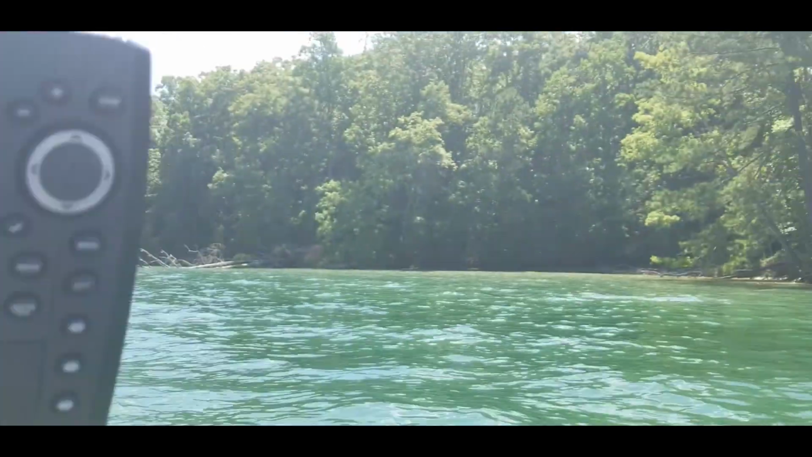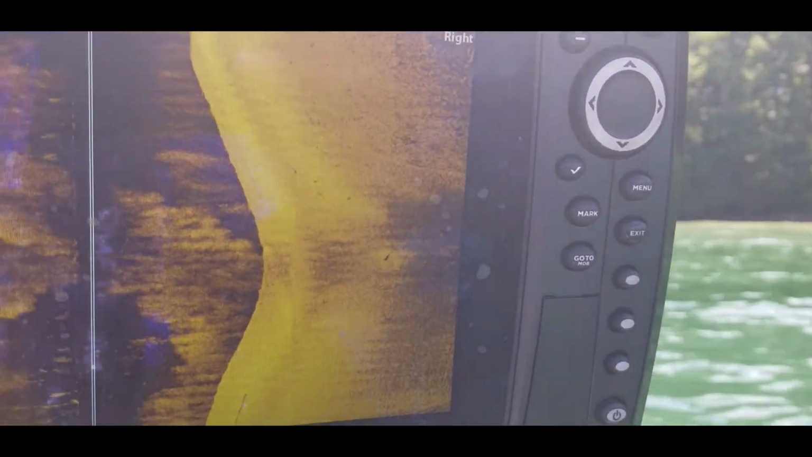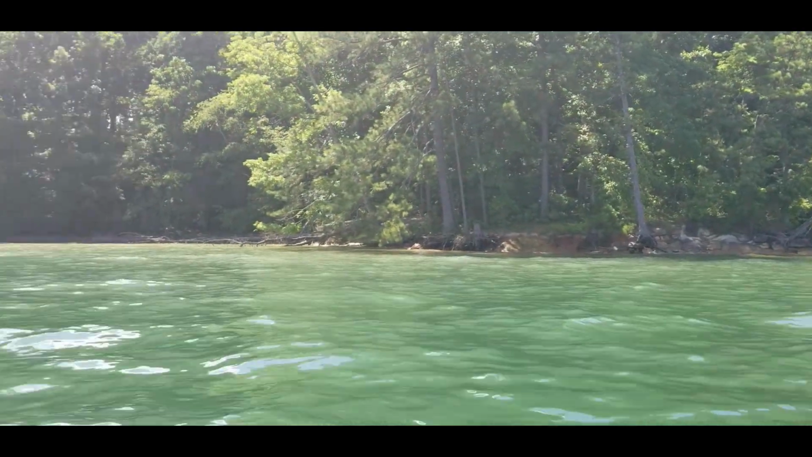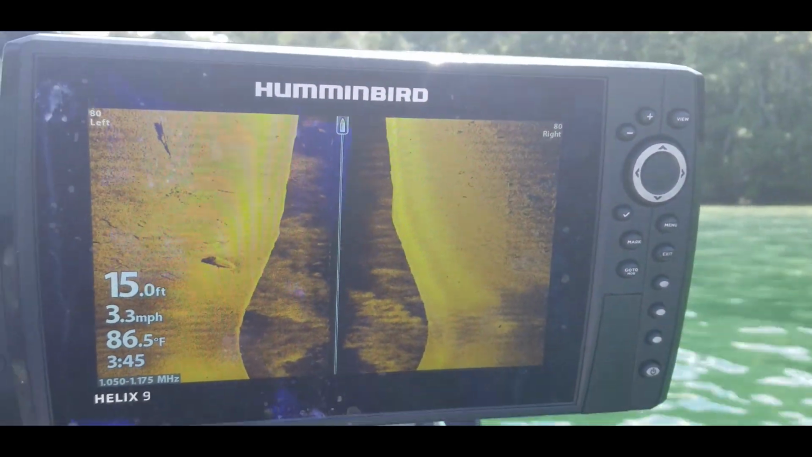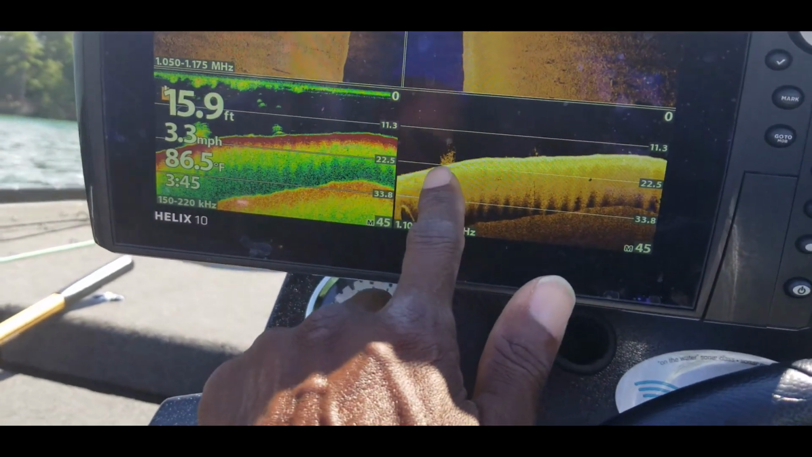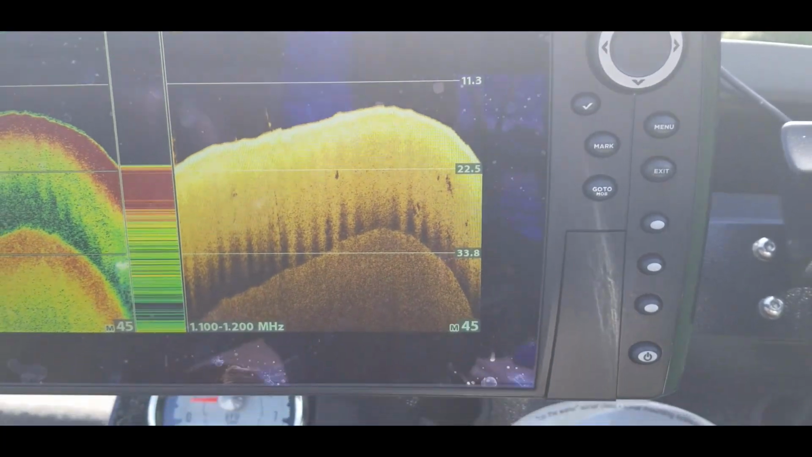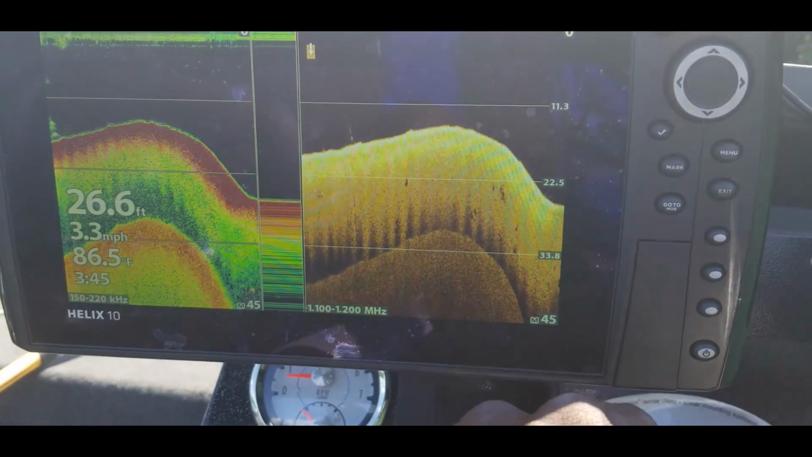All right, so we're heading on towards that point. There it is right there. And like I said, guys, look, so there's some rocks. So you can't really even see any rocks when you look over there at that point itself. But right here, you can see there are some rocks coming down into the water off of that bank. Oh, I almost missed that because I wasn't paying attention over here. But this is my down imaging and sonar. That's a brush pile right there. So that would be something that you can mark and come back to later. Did not look like there were any fish on it right now.